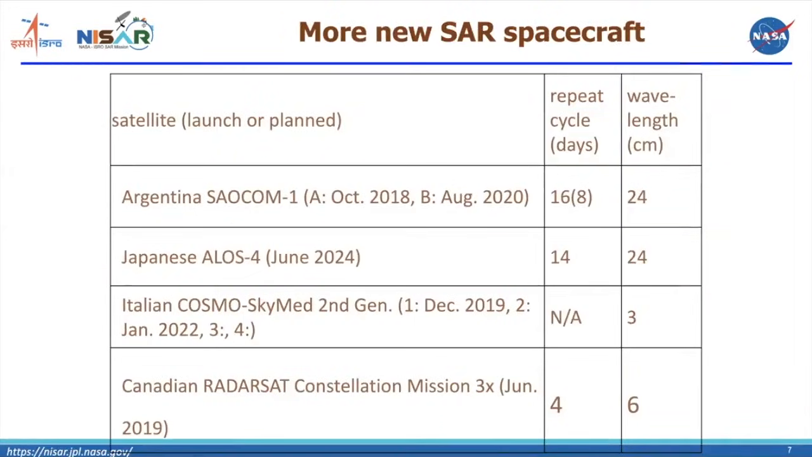There are other new satellites by several countries. Argentina launched two satellites called SAOCOM-1A and 1B in 2018 and 2020. They're both still in operation. They're both L-band satellites with a 16-day repeat that's basically a similar orbit to the COSMO-SkyMed constellation.